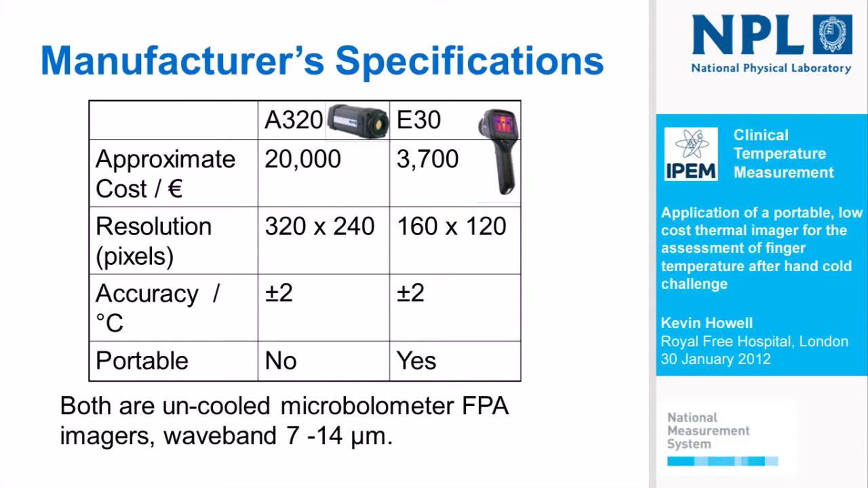So we acquired the FLIR E30 device in spring last year. Here are the specifications of the two devices that we now have at the Royal Free Hospital. So the A320 is a 320 by 240 pixel device. The portable E30 device, 160 by 120. The stated accuracy by FLIR, the manufacturer, is in fact plus or minus 2 degrees Celsius for both devices. In fact, as we'll go on to see with some quality assurance, we can do far better than that. So the criteria are quite broad, quoted from the manufacturer.